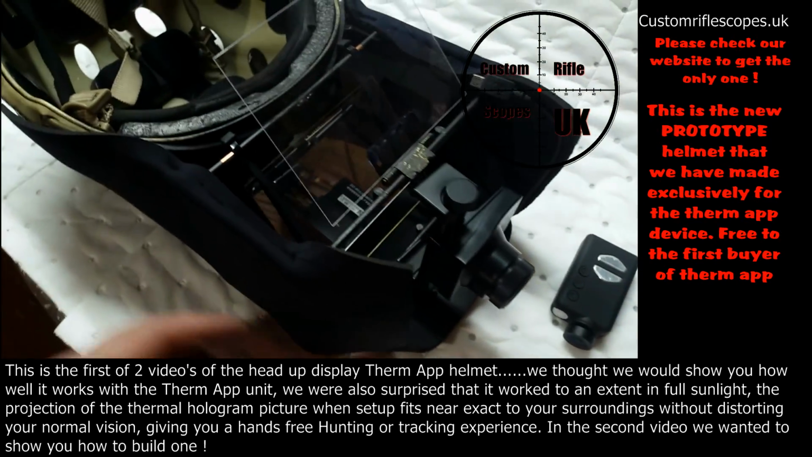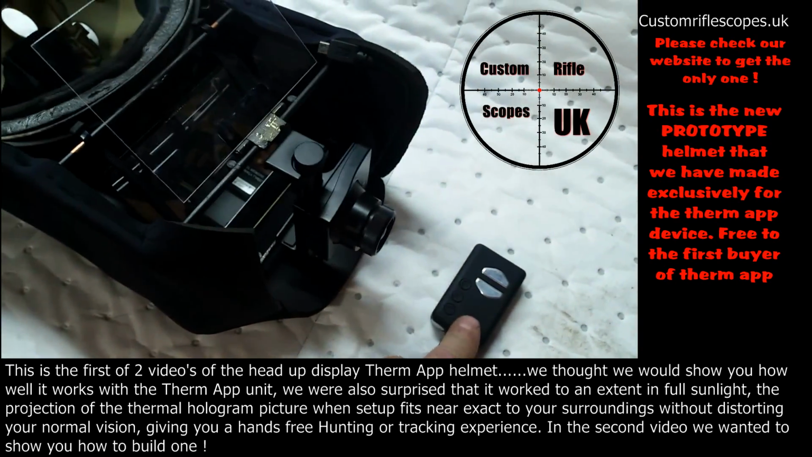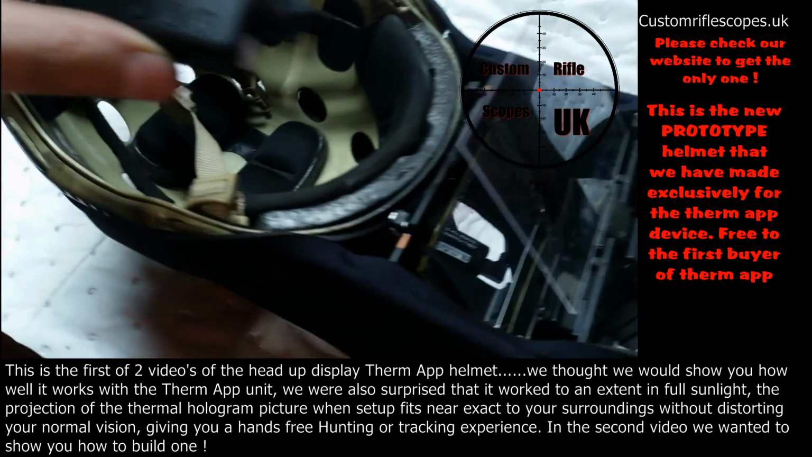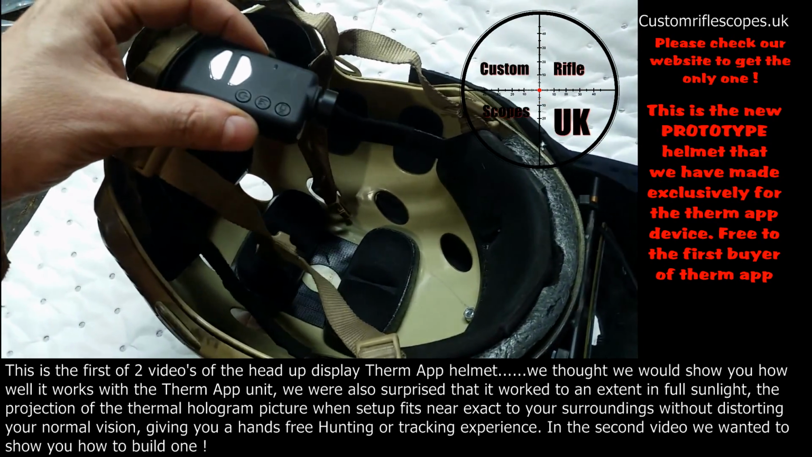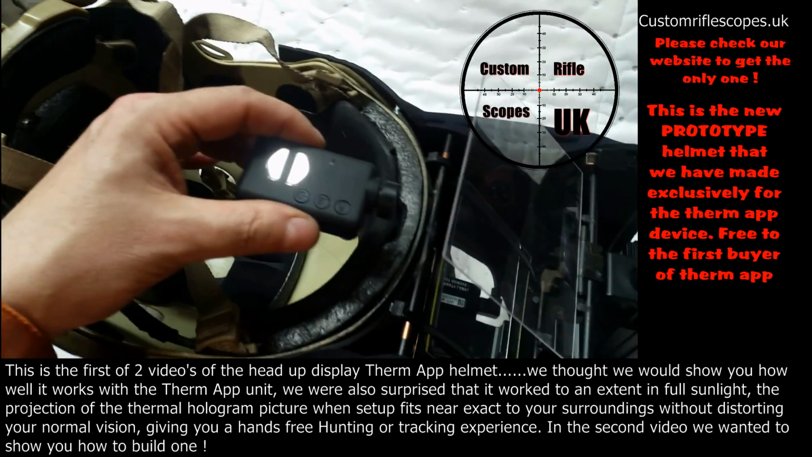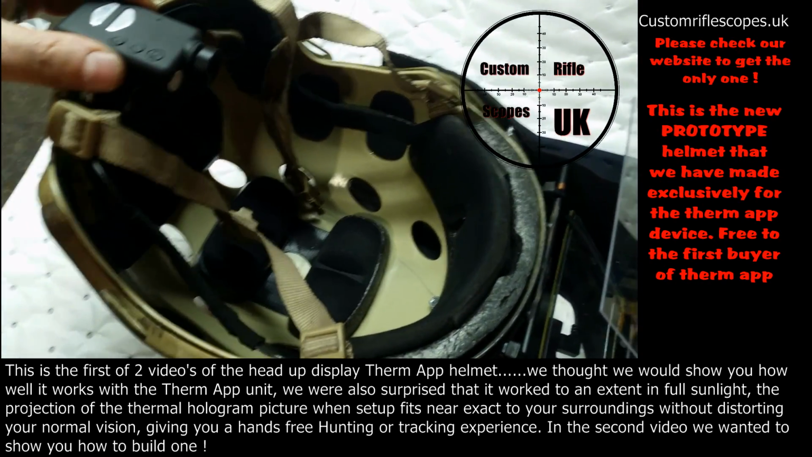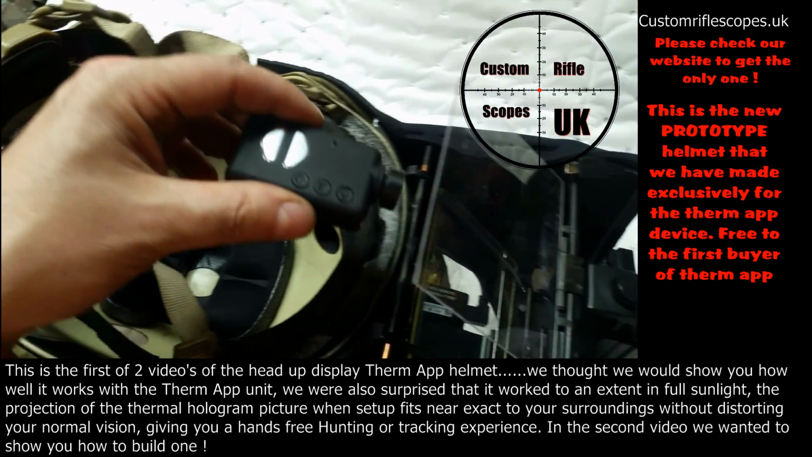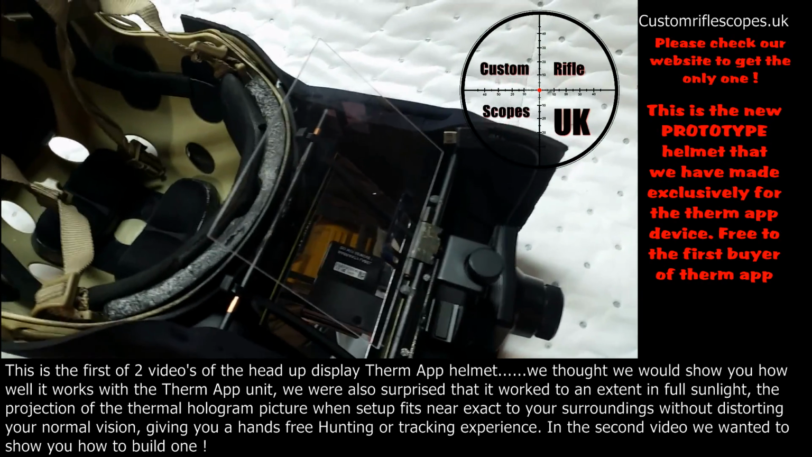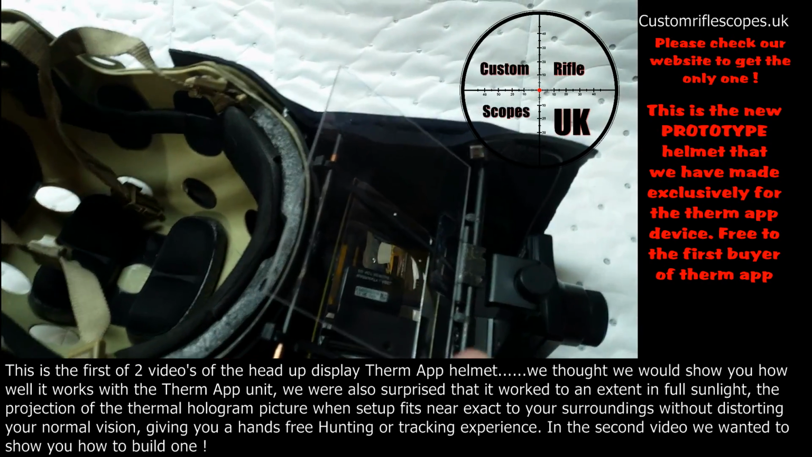Also, because you can't see what I'm seeing, I've got a Mobius here. And what I'm going to try and do later on is stick him a little bit further back, obviously because it's going to be out of focus if I put him there. So I'm going to try and get him somewhere around about there so you can see exactly what I'm seeing. Obviously, because I've got 2 eyes, it's going to be positioned for me.